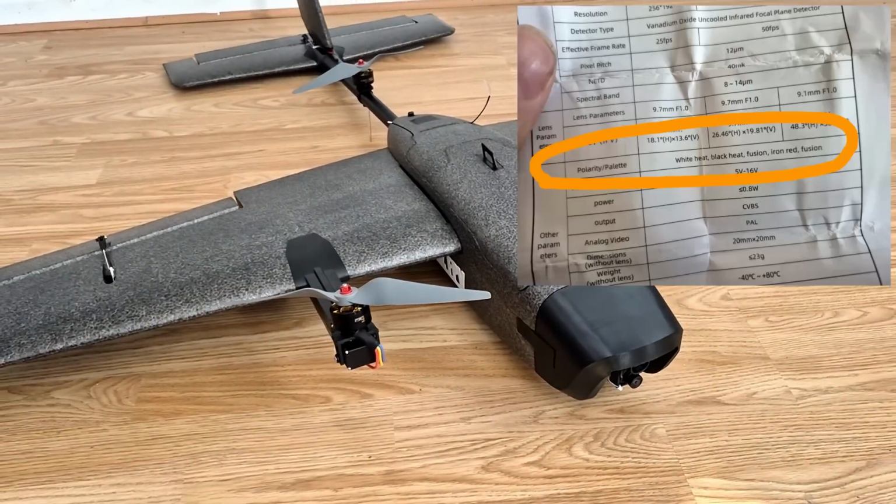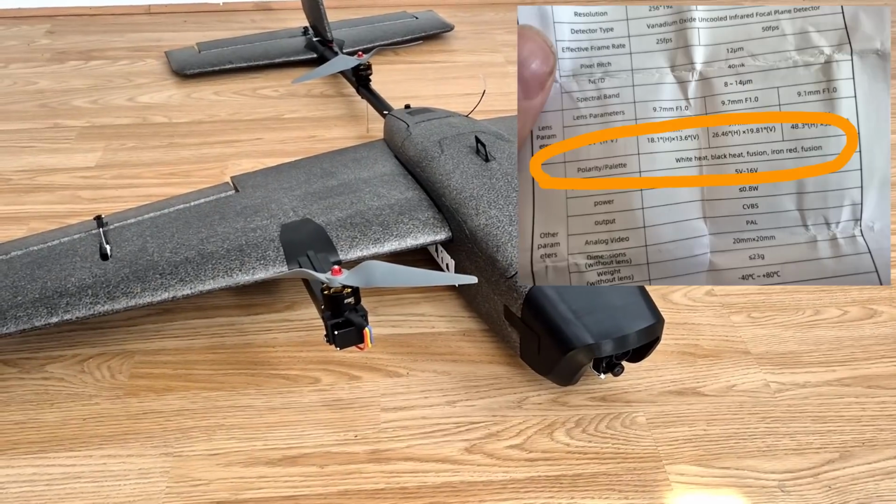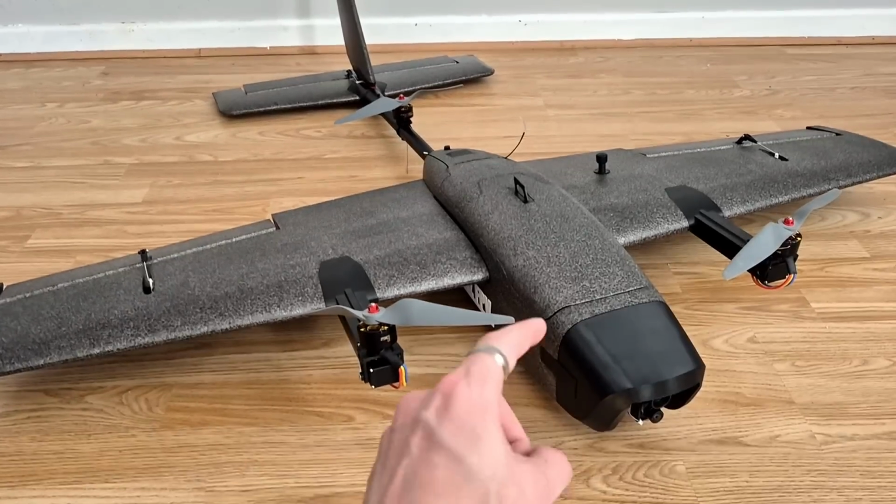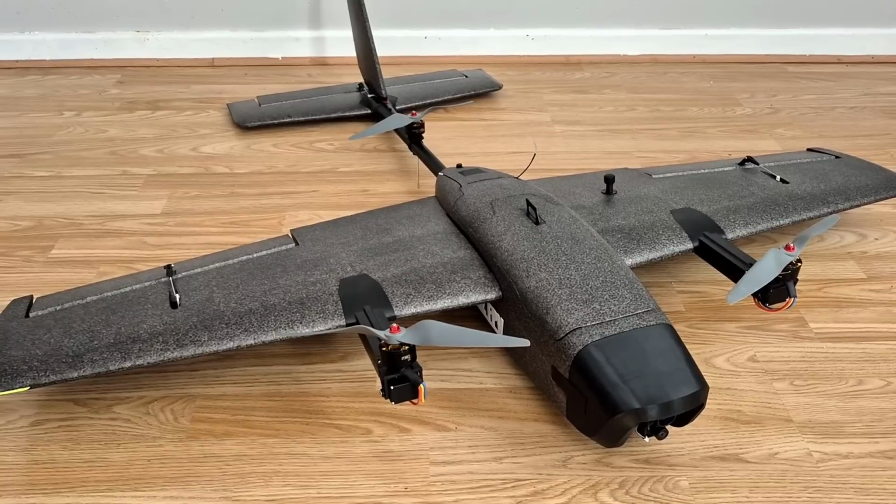Now, that works fine, and it looks very, very cool. However, I did notice in the little instruction leaflet that came with the camera that it said this camera was capable of also shooting in color. So for the last couple of weeks, that's what I've been working on. I've been trying to figure out how to get this camera to go into color mode. Now, unfortunately, it's been quite complicated to do.